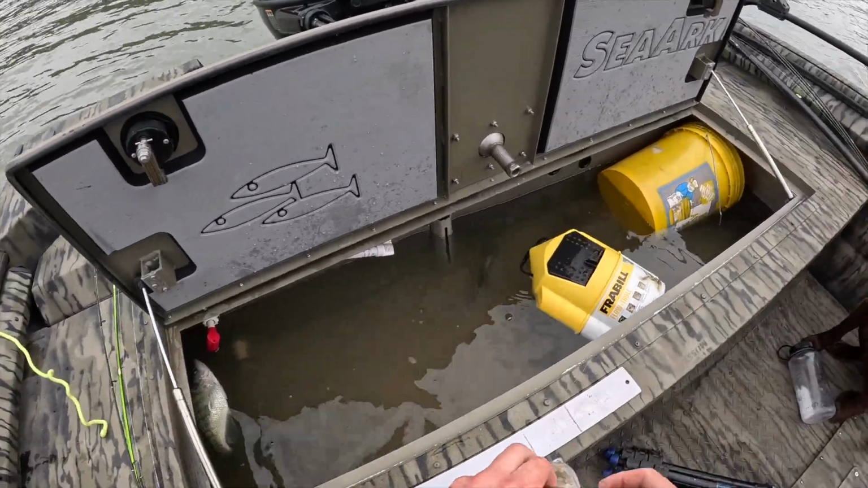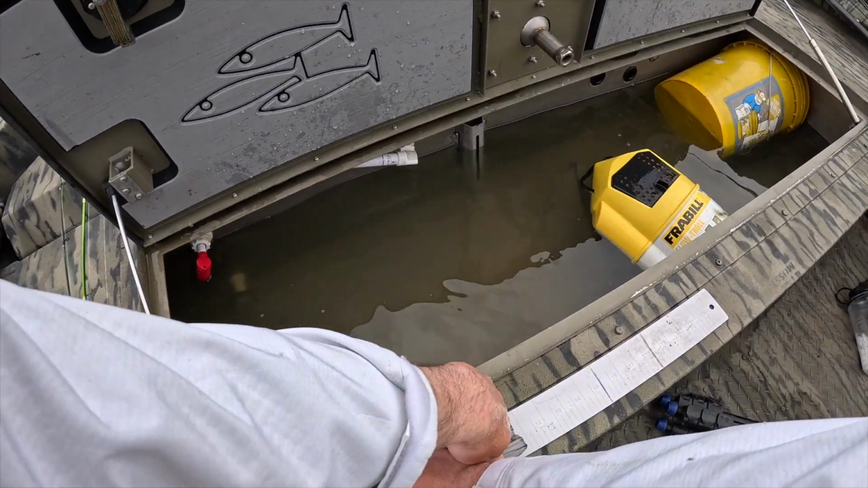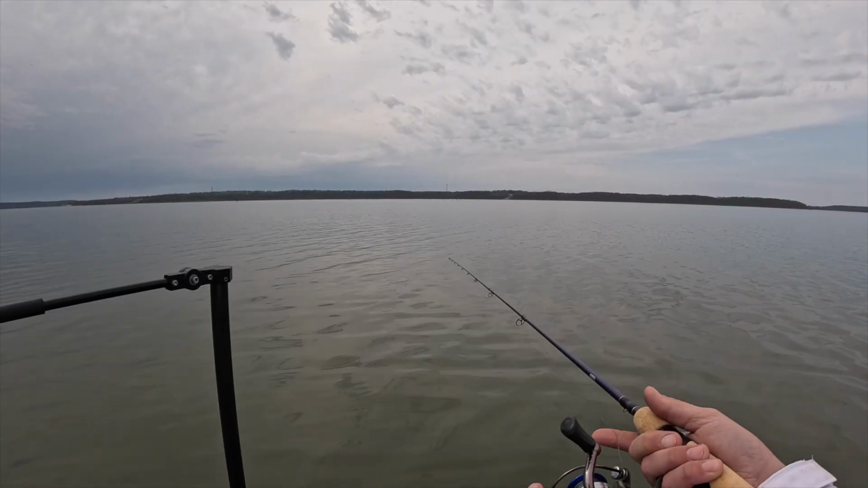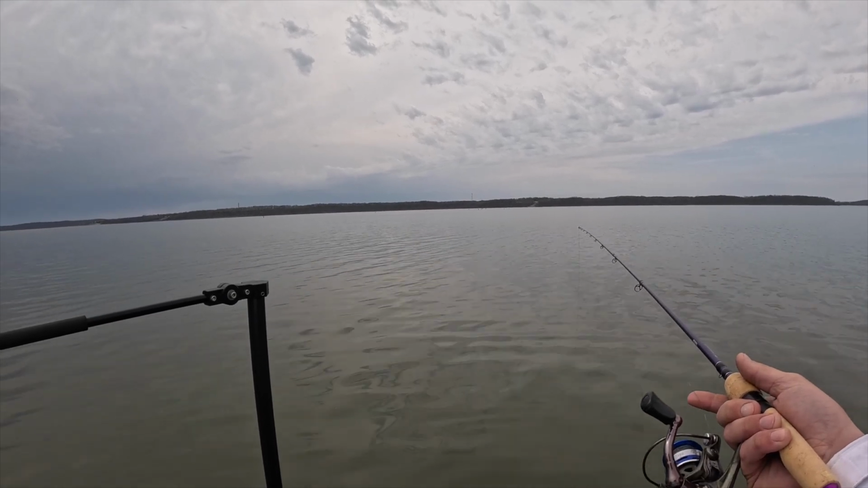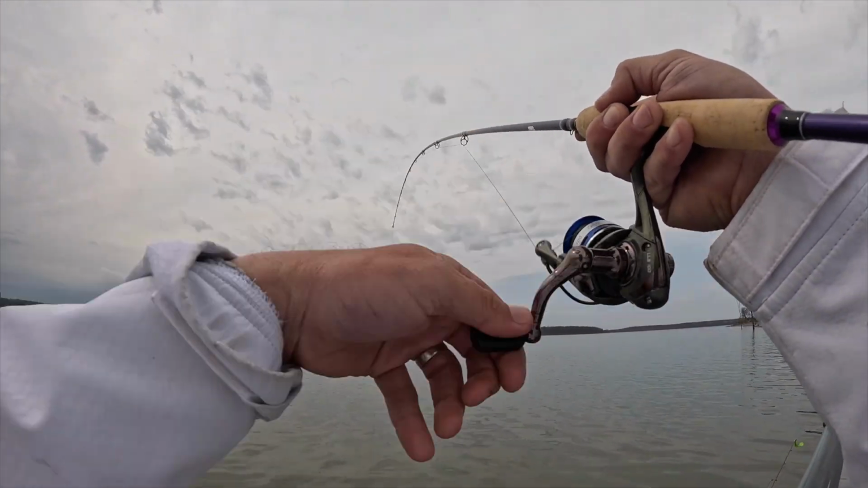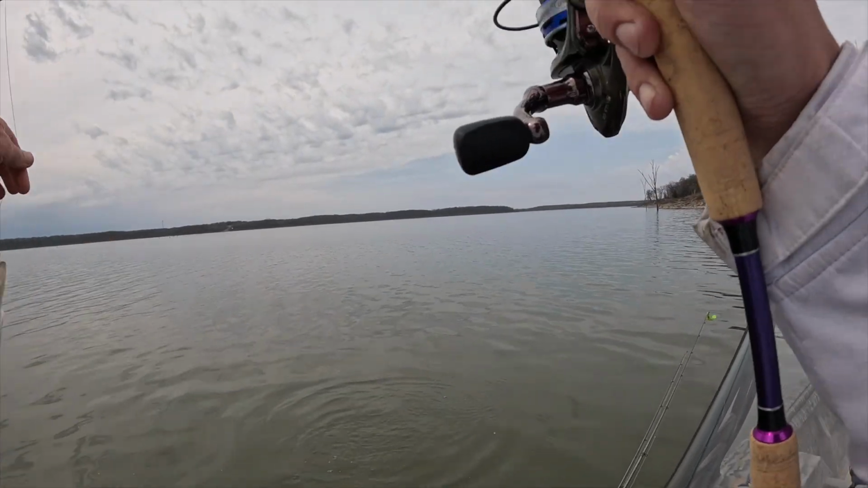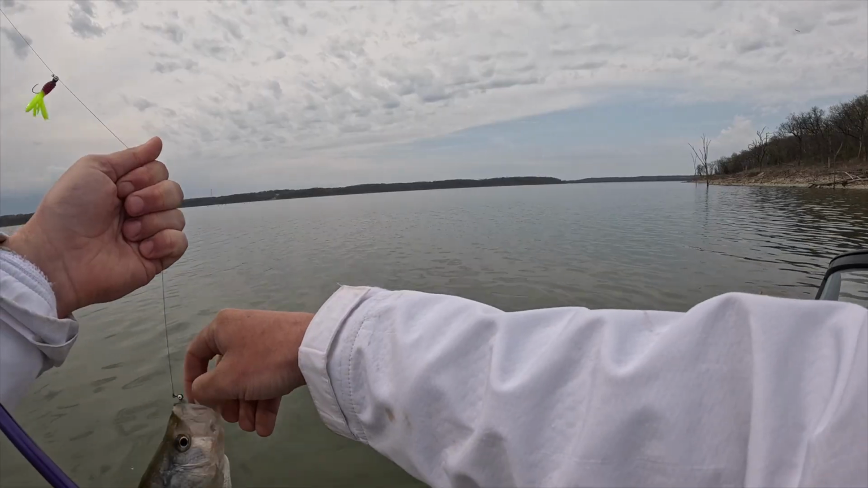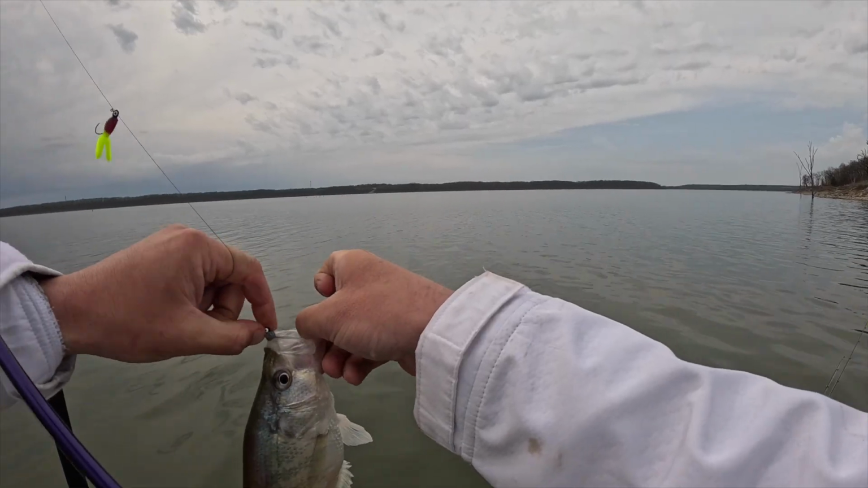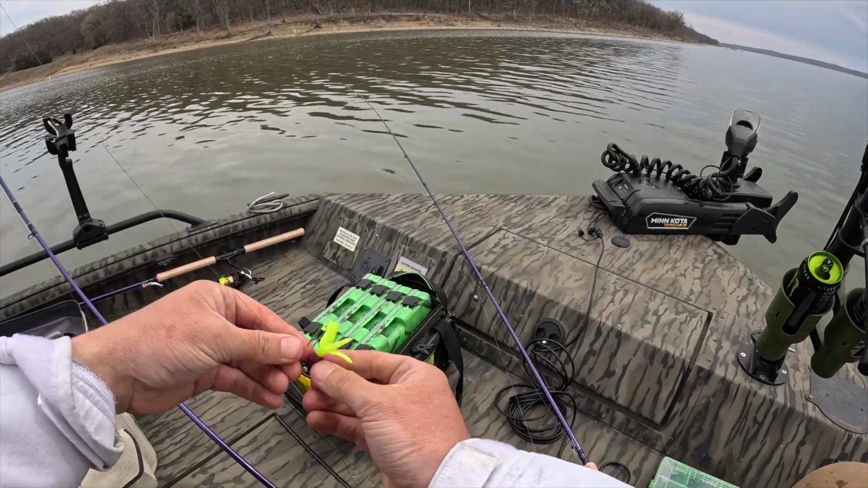What do we got here? Yep, just short of 11. There's our keepers. That's a dandy. At least it looked like it. Another little 11-incher. All right. I've got her figured out now.